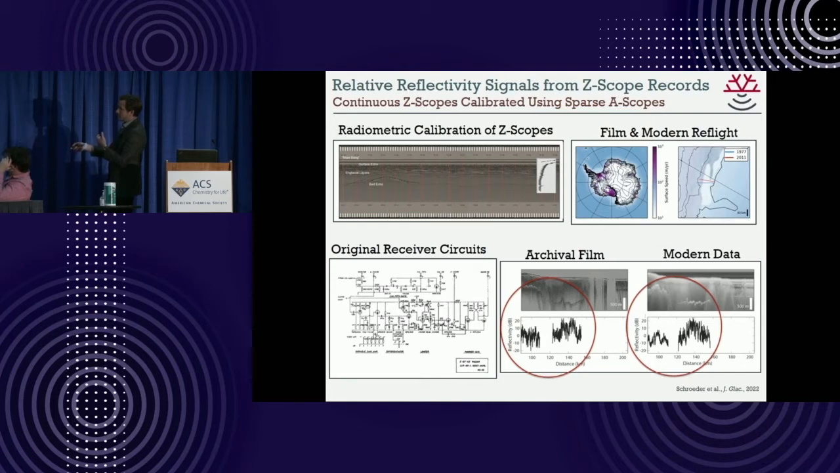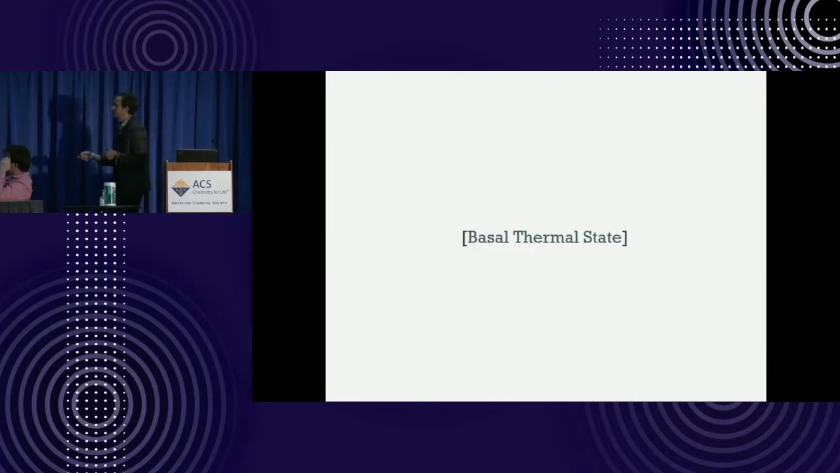So this is from the film using this response, and here's the brightness, the reflectivity, how bright the water is, and here's modern data. By going back, understanding the system, and resimulating it, we're now able to use this archival film in the same way I was talking about. It's not the most celebrated paper, but this is probably the thing I'm proudest of that we've done.